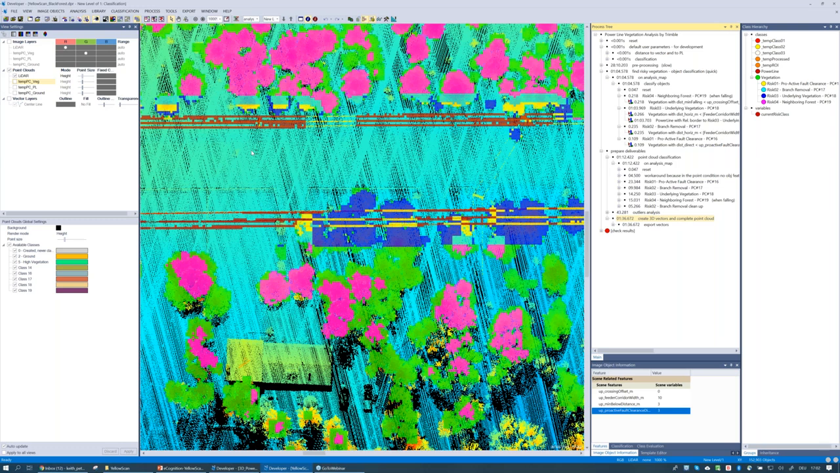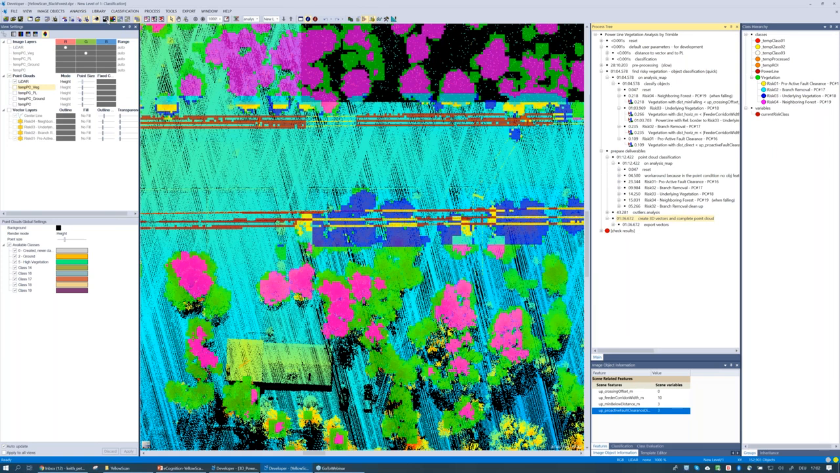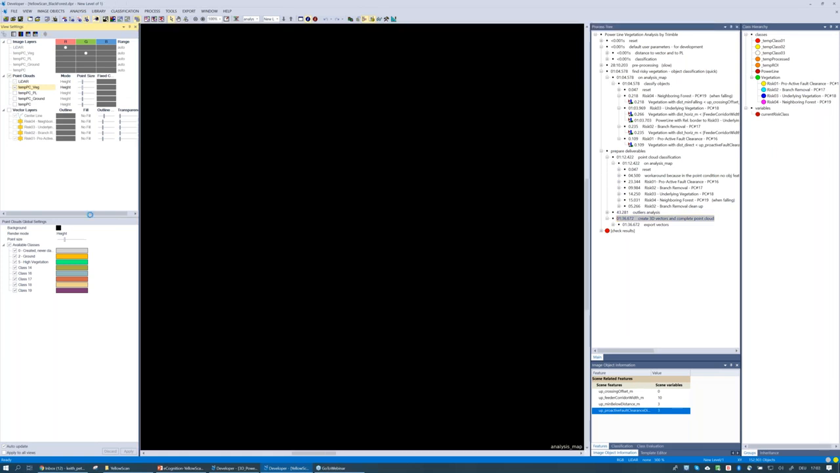So turn off our classification view first of all, zoom out a little bit, and we can turn off this full point cloud. I'm just going to take a look at the one called temp PC vegetation, just represents my points in vegetation. You see I'm still in height.